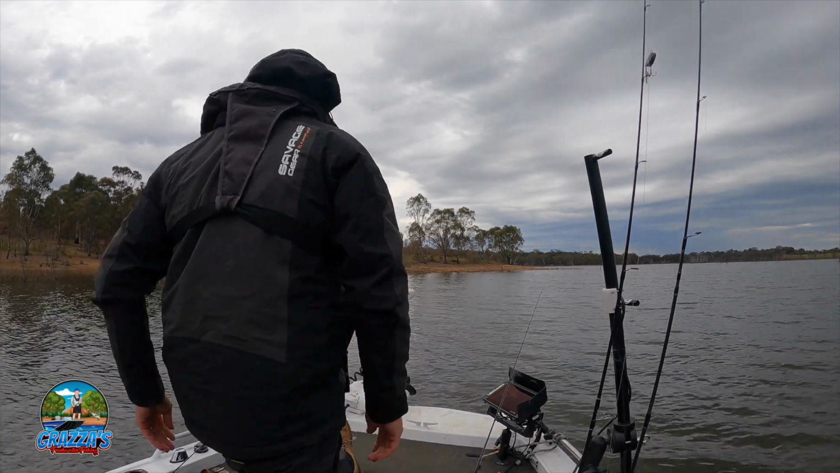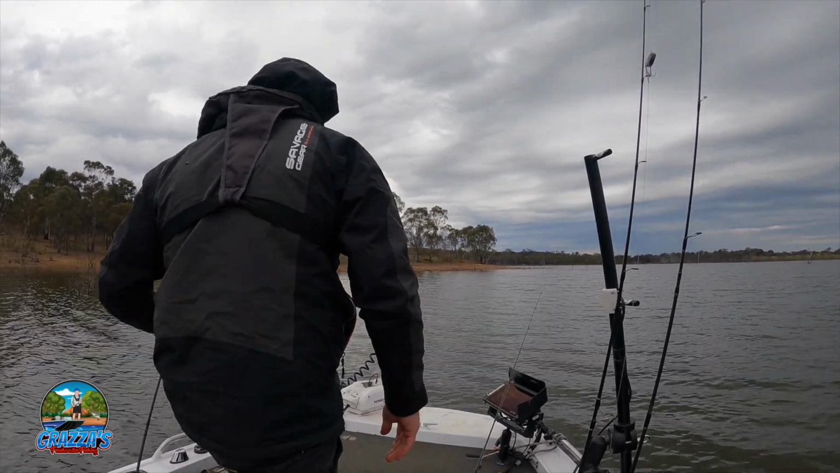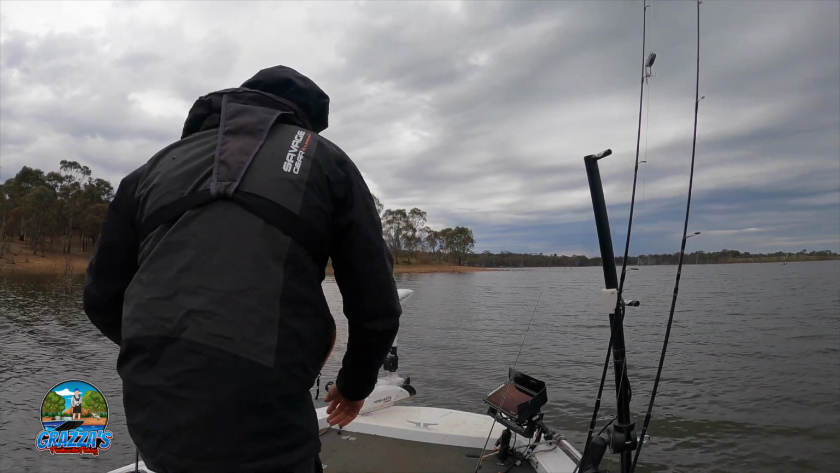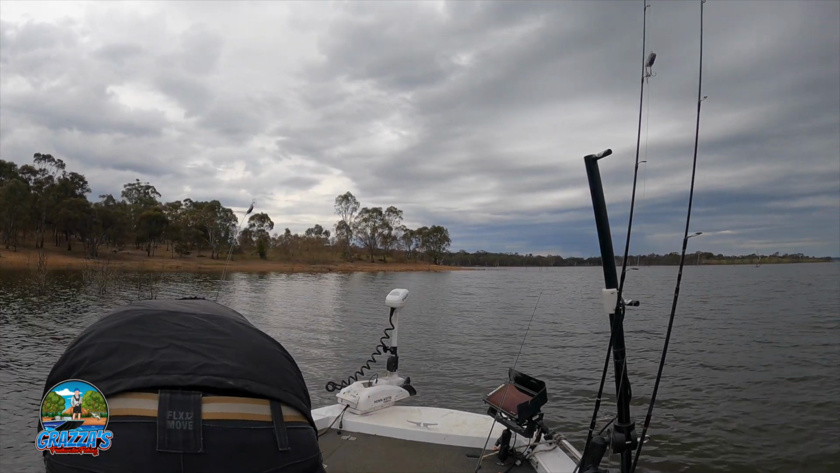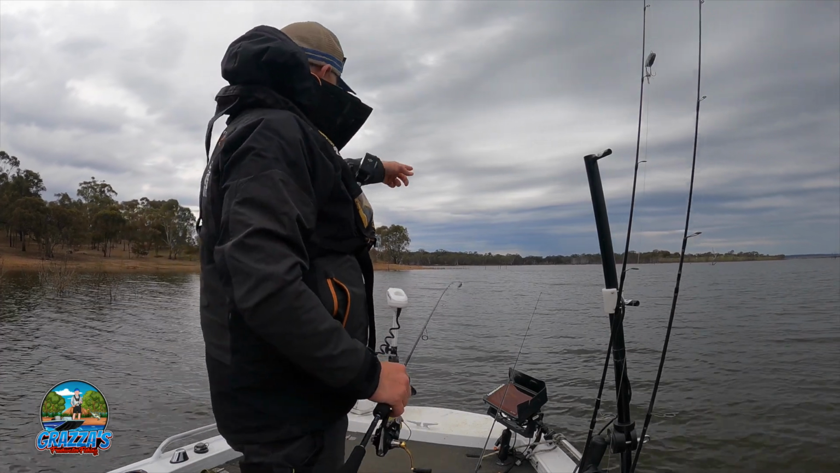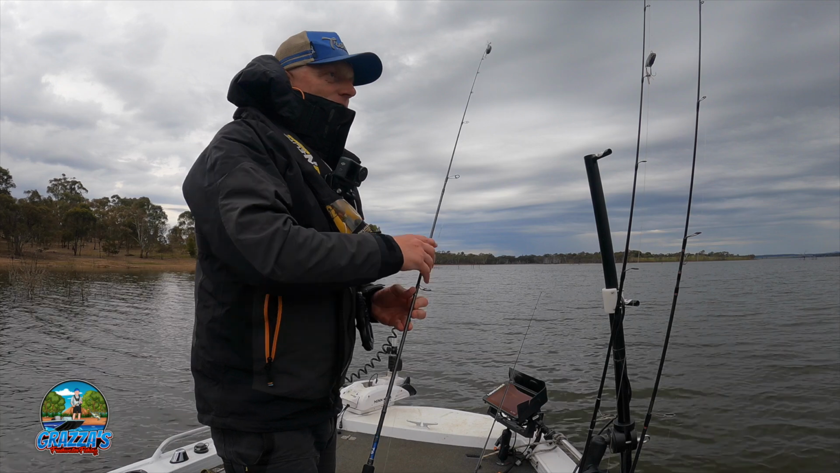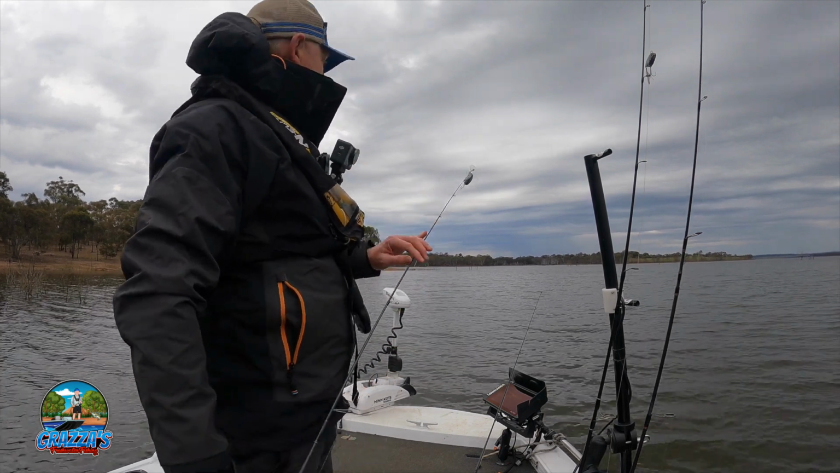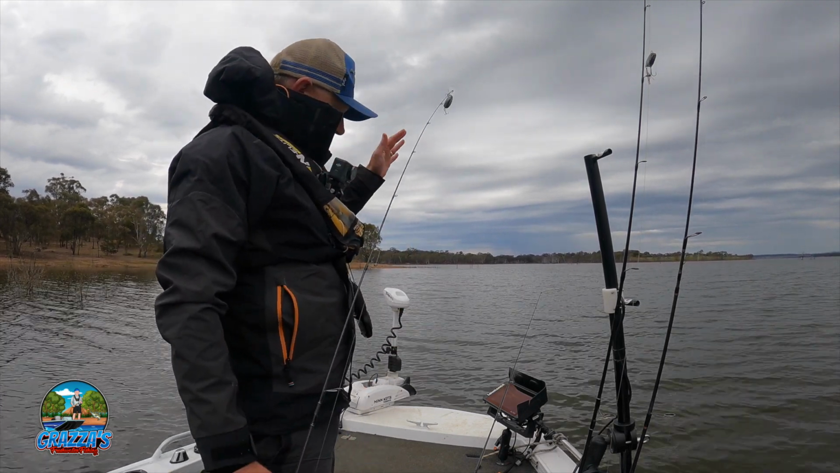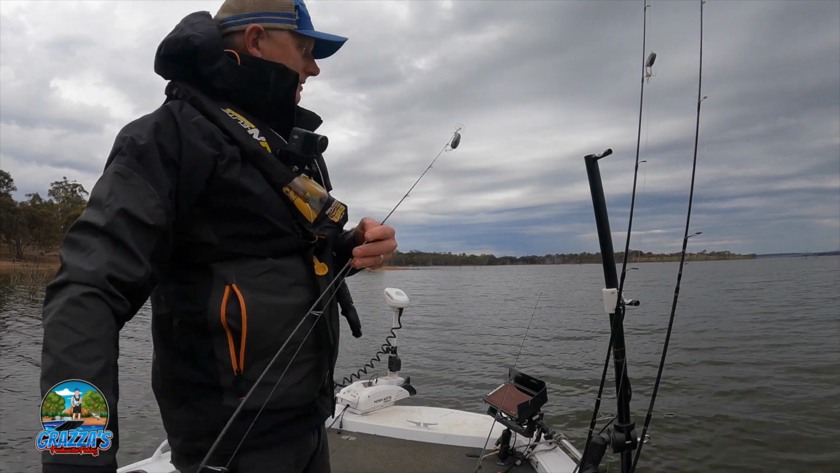Alright, we're into it. All we're going to do is focus on these edges to begin with. I'm hoping the fish are going to be pushing up into these edges, with nice fish jumping in front of us. We've got plenty of those spindly looking trees around, and a bit of vegetation. We're going to focus on anywhere from 3 to 6 metres of water.